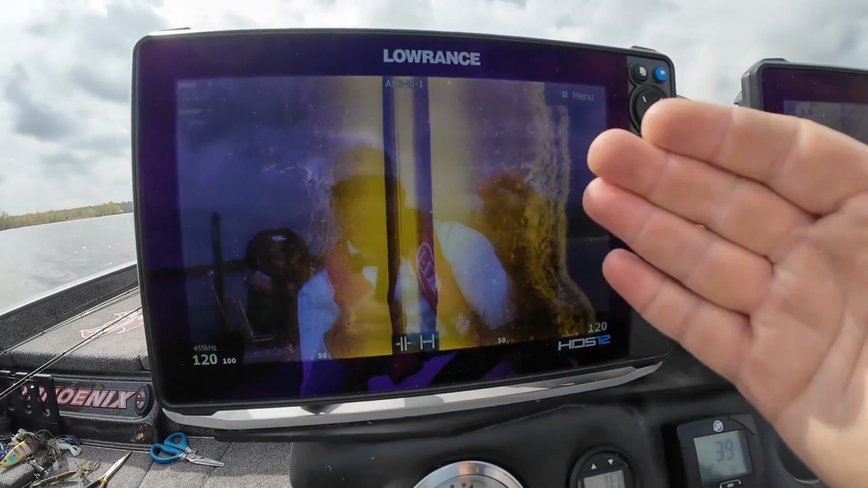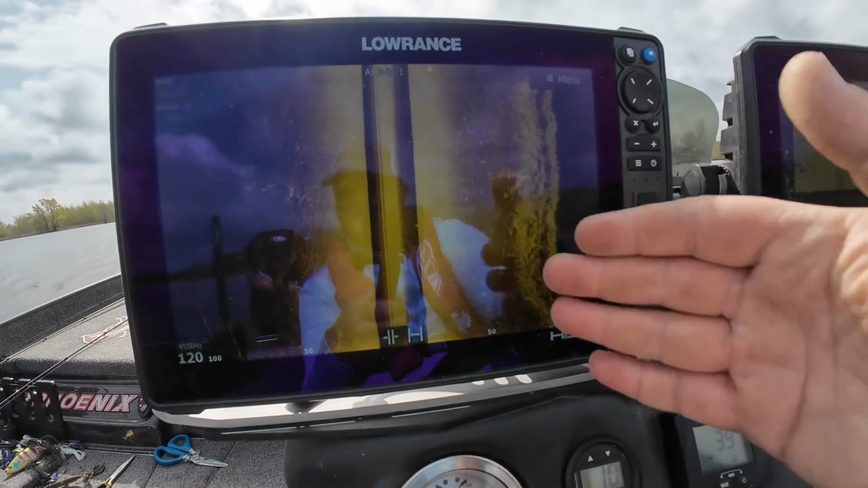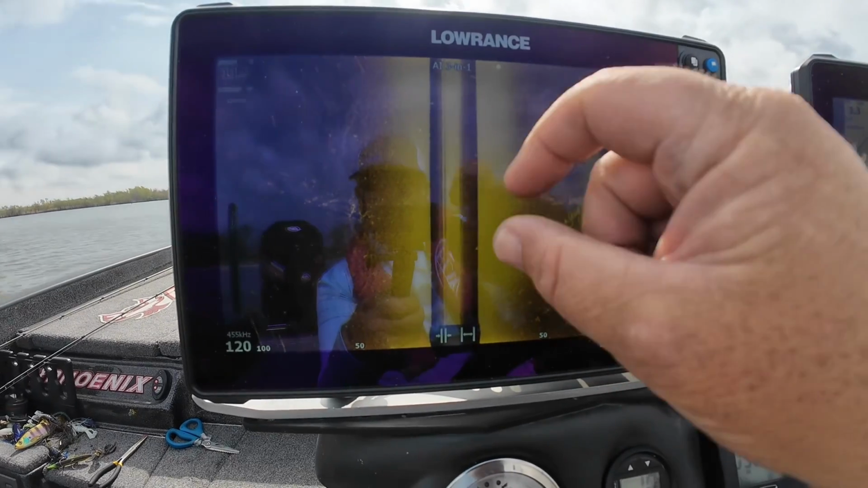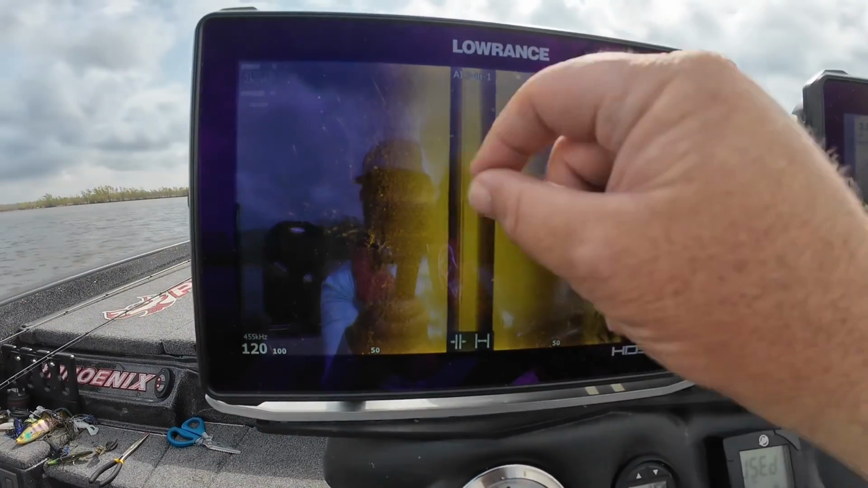You do see fish on side scan. You can see fish. When I'm ledge fishing and trying to find areas that are holding fish, looking for individual fish or groups of fish, and specifically their shadows.